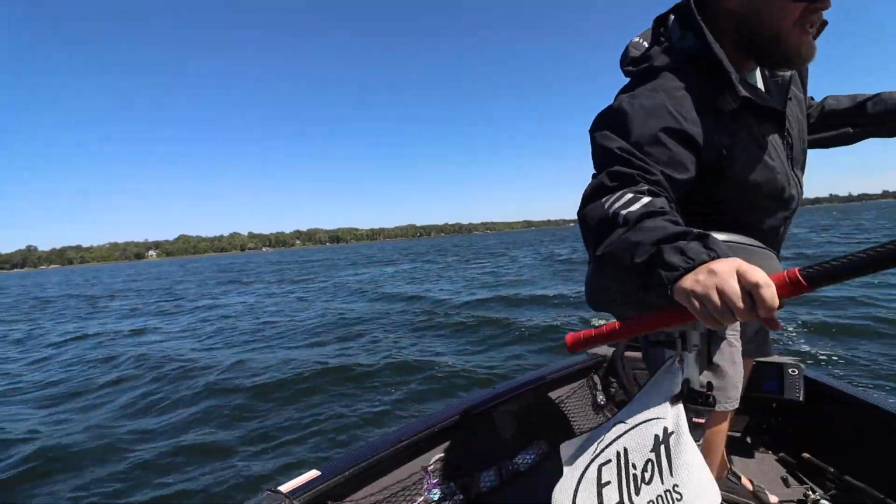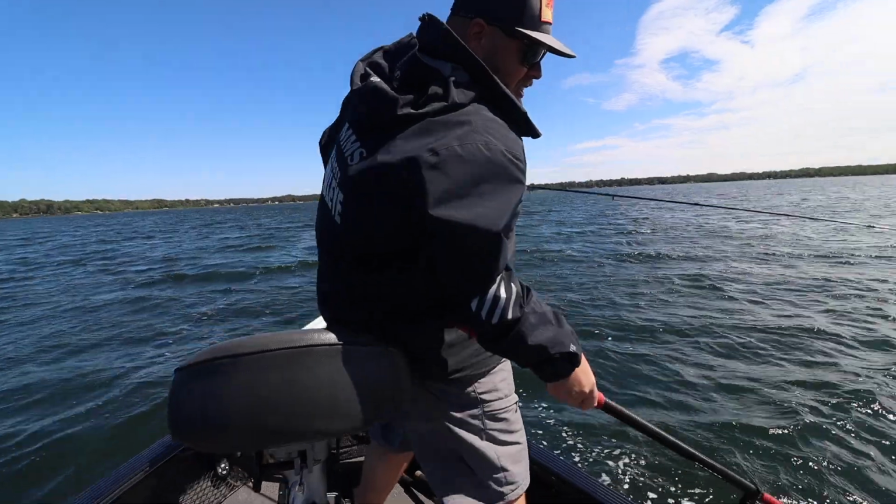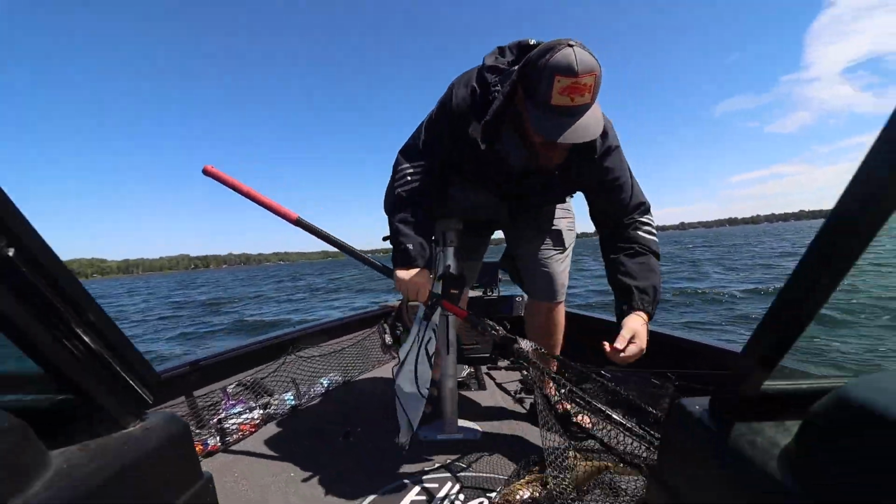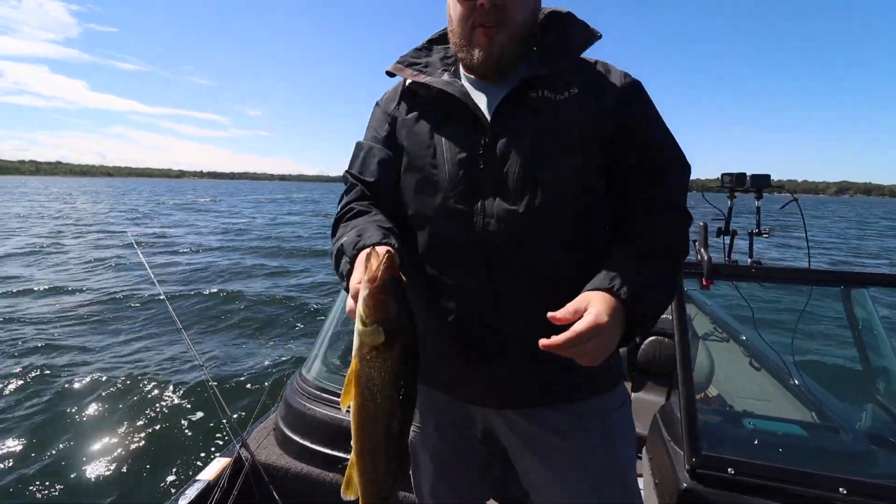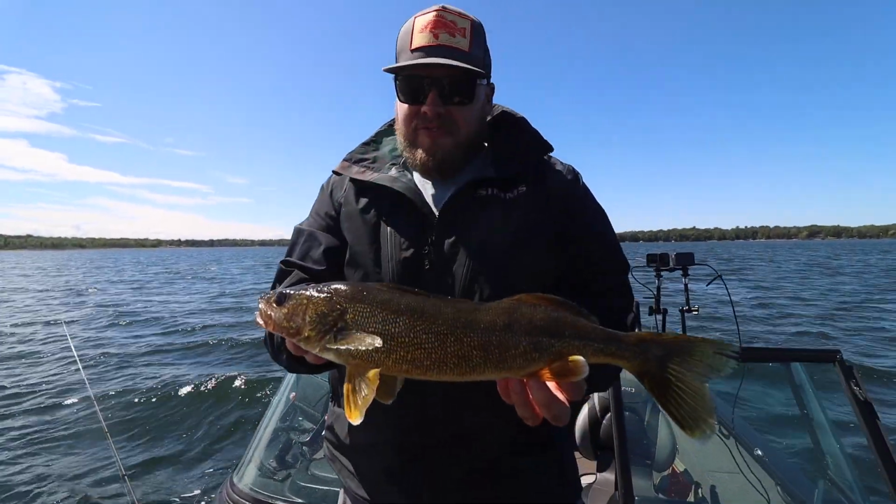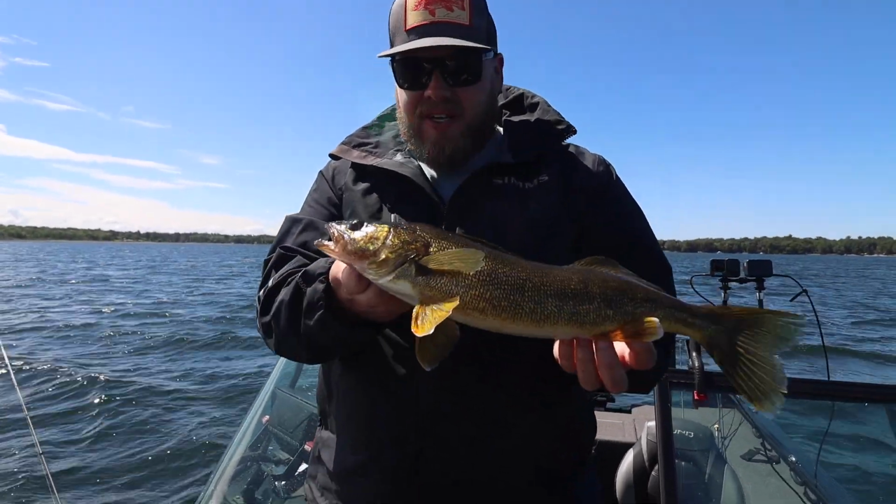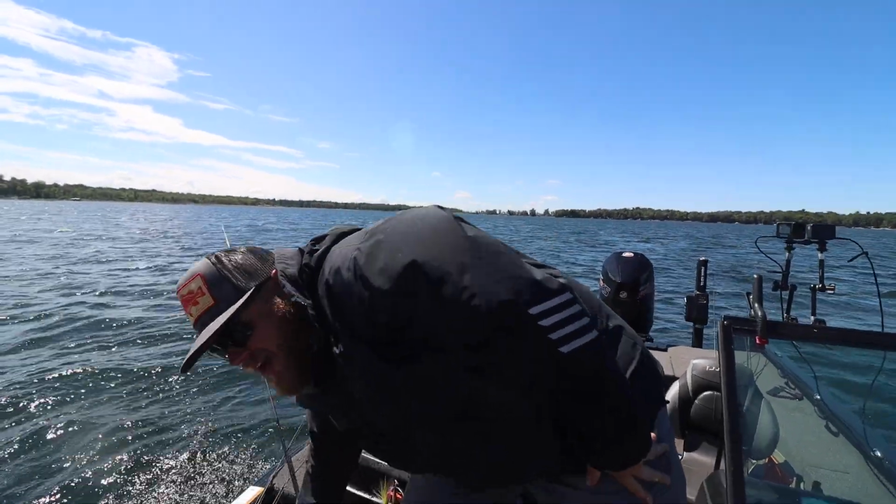Bugger was suspended about 5 feet off bottom, but only in like 10 feet of water, right off of a weed edge. And the old jig and crawler does it again. Just had to flip around for the wind noise here, but that one was about 5 feet off bottom, only in 10 feet of water, just suspended right off the weed edge. Pitched the old jig and a nightcrawler at him, and whammy.